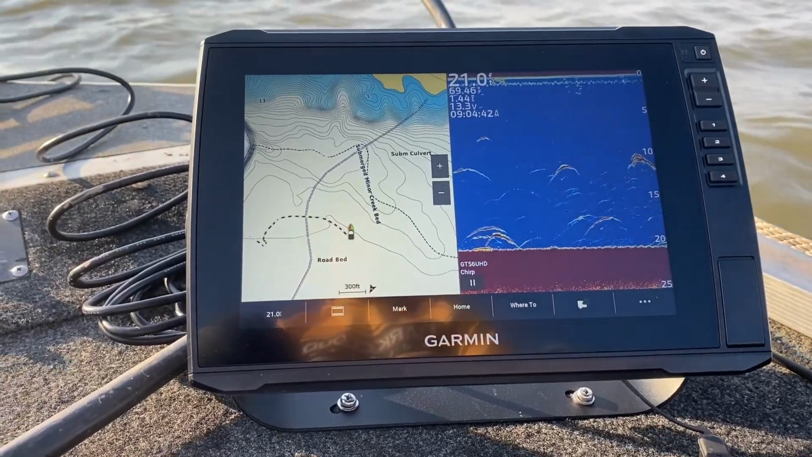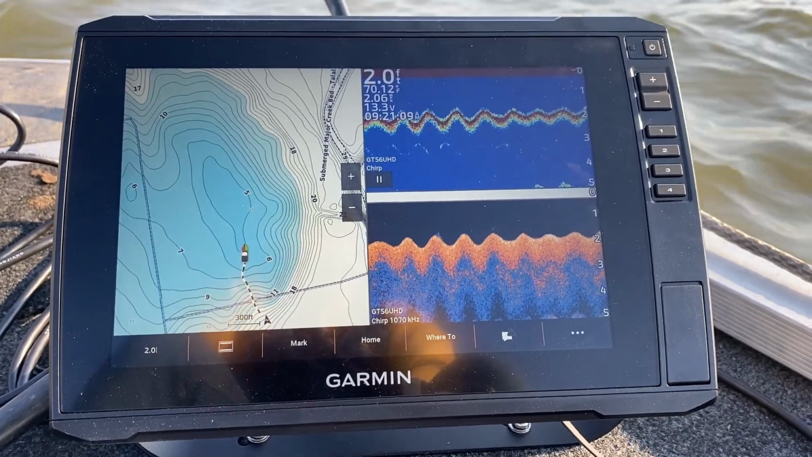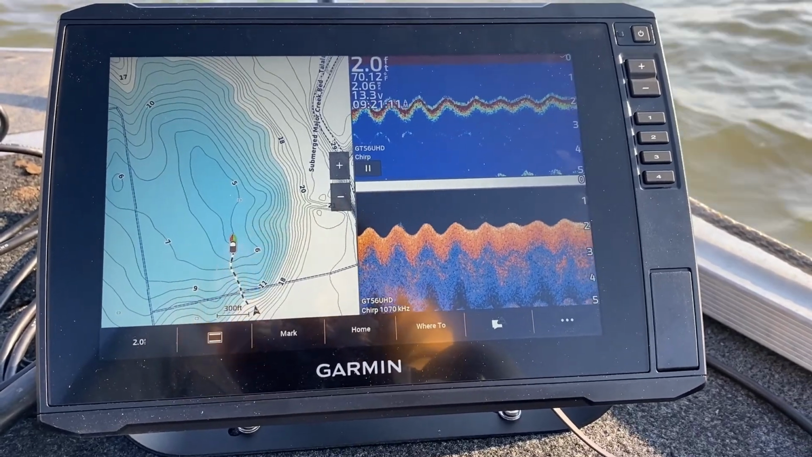This is because it'll help you find fish on tournament day that others are overlooking. And if you're a guide, it'll help you put your clients on more fish, which means happier clients and more money in your pocket.